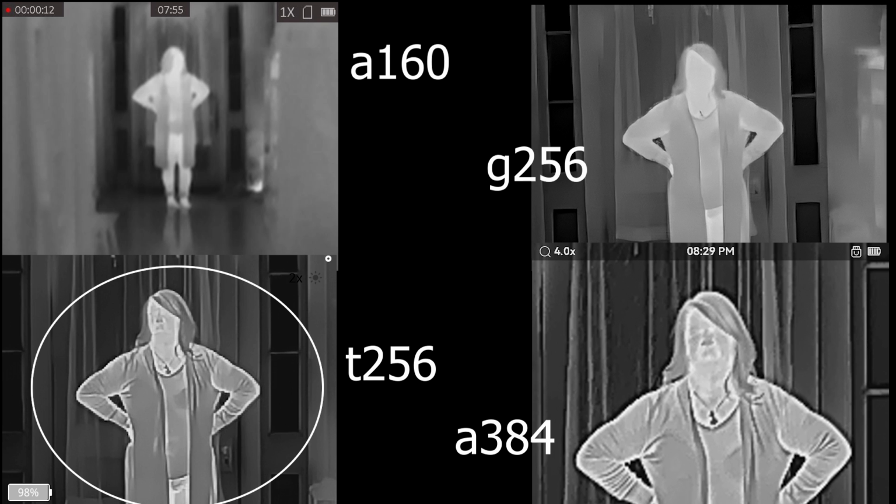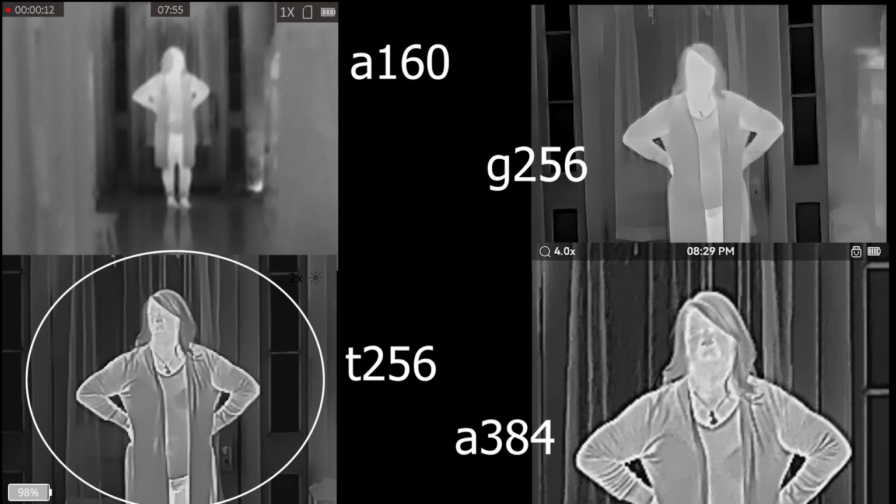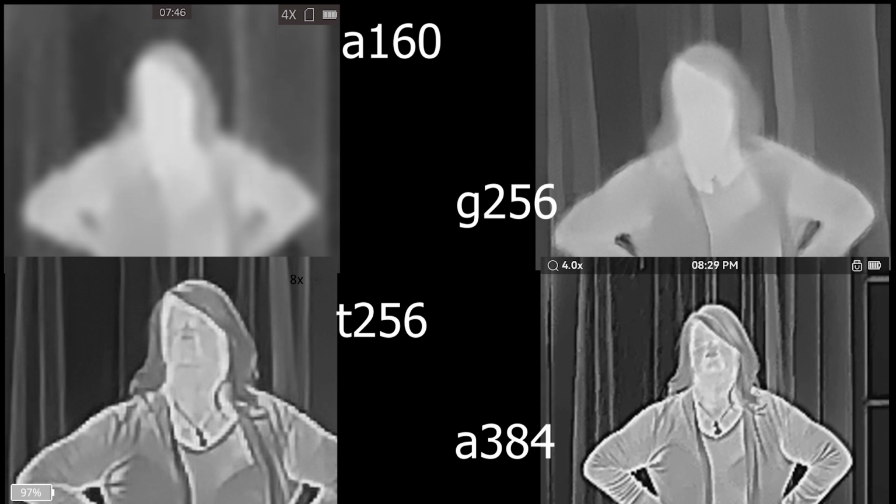Look at the curtains and things like that. So you can see they're all doing a really good job. Look at here on Tina and the breakup of the actual thermal zones, the blending of the thermal zones here. This is zoomed in 2 power on this one, and you can see again that detail on that 384 too. And now we're about to go to another one in 1 second, which we will dive into. And here we go.